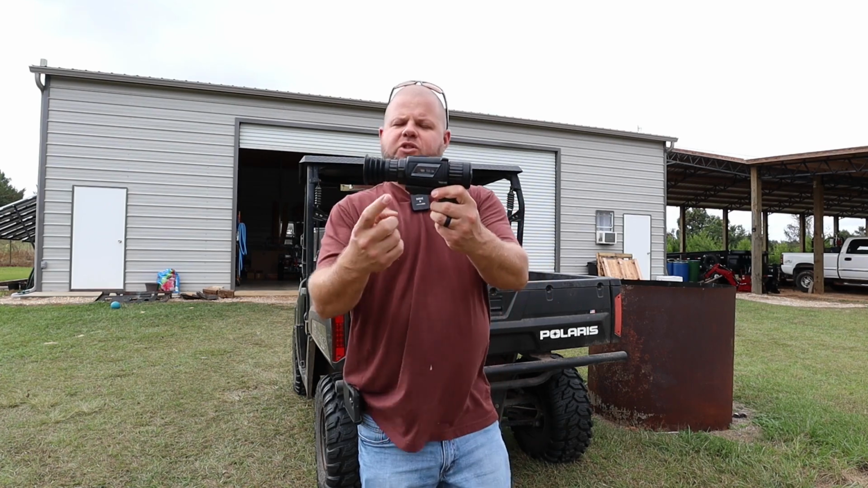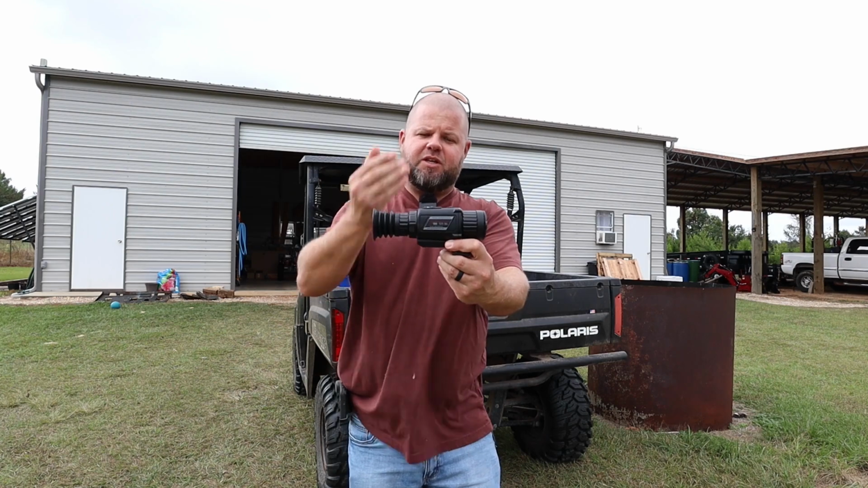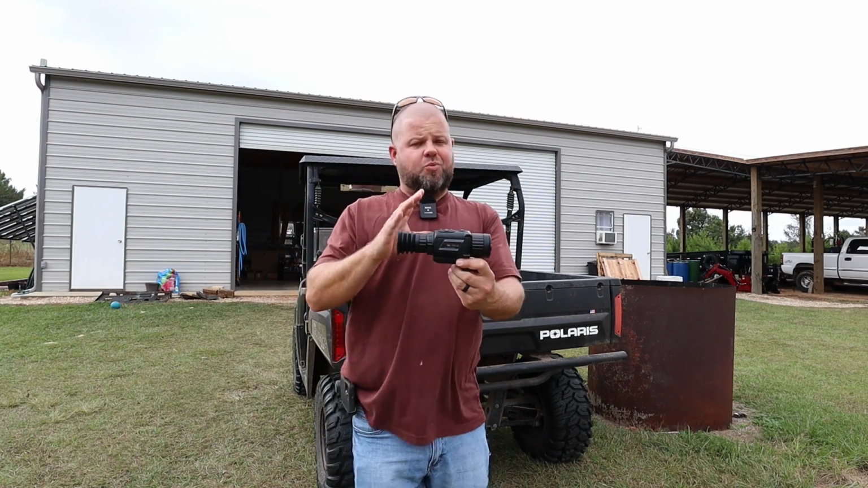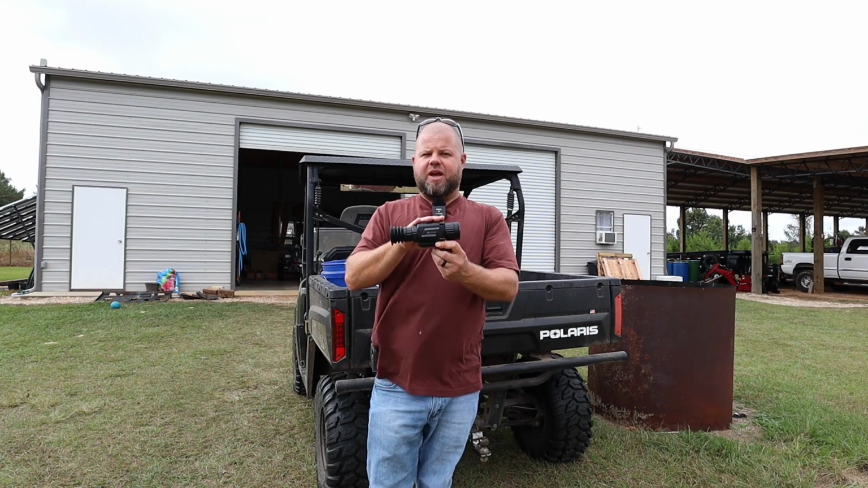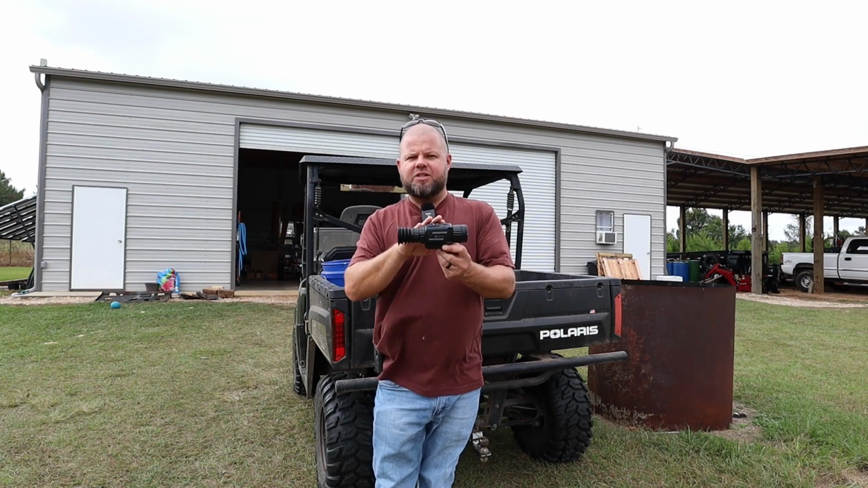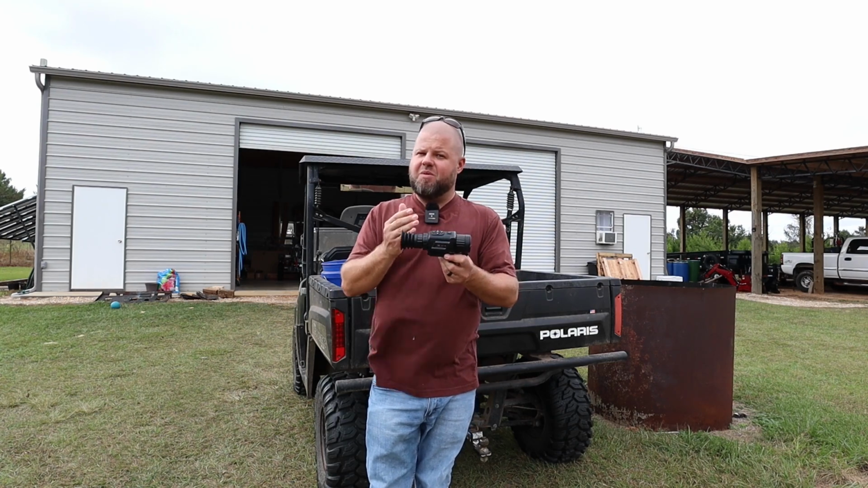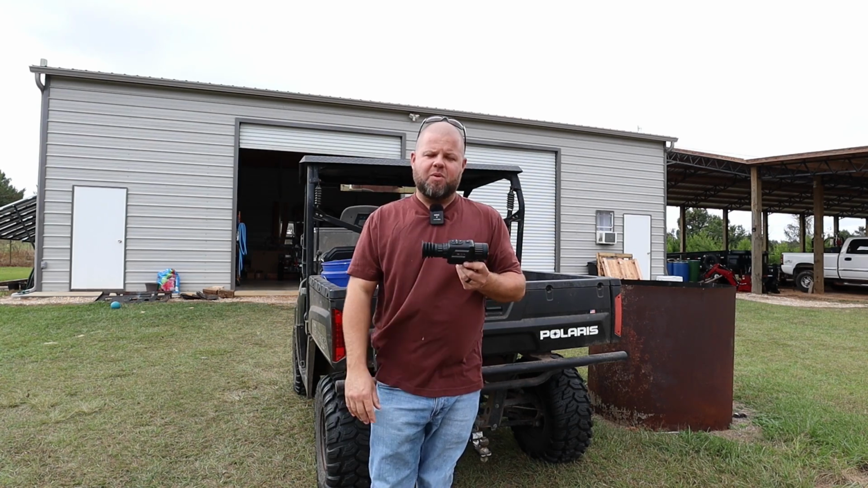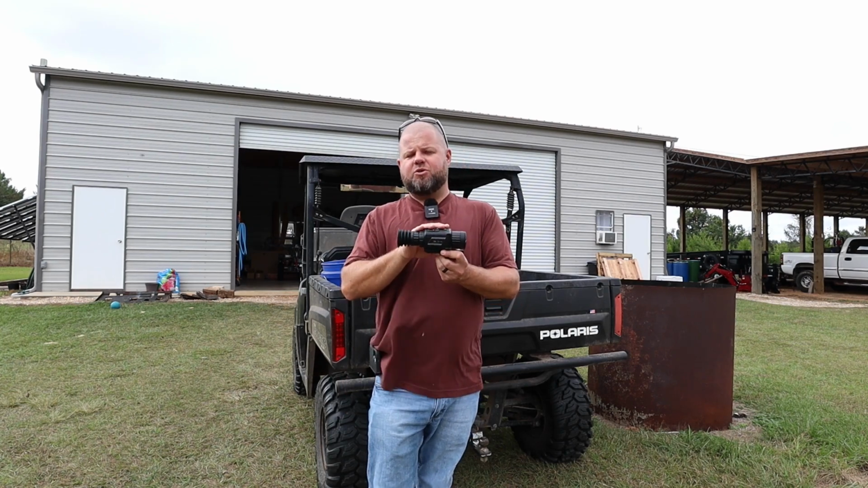So this particular model is the TS25x384 resolution. They have a 256 and a 384, and I can tell you there's a pretty big difference between the two. I highly recommend that you go on up to the 384. For the price point that this is in, I don't know if there's a better option out there. There may be, but I've looked at a lot of other very popular brands, and I can tell you the customer service seems to be here, the quality seems to be here.